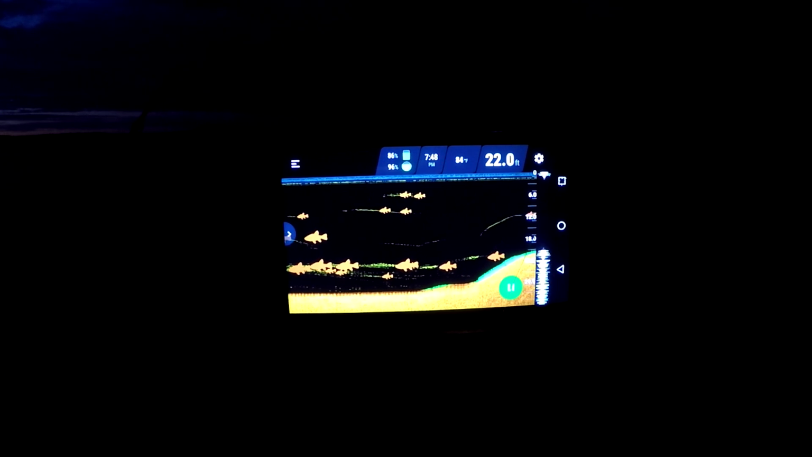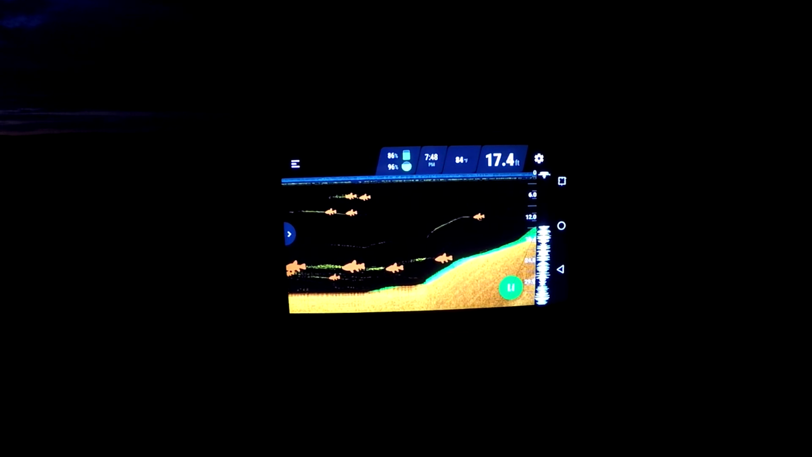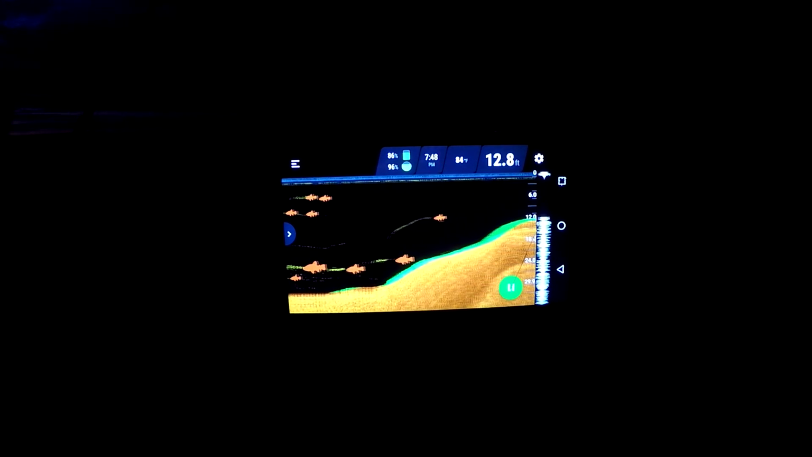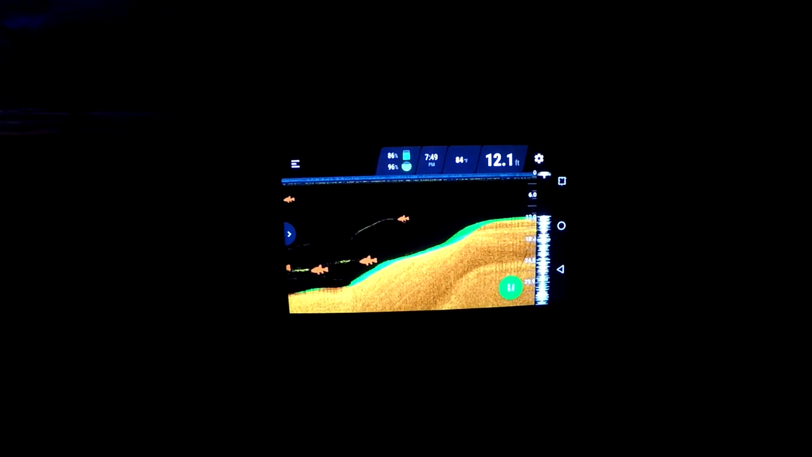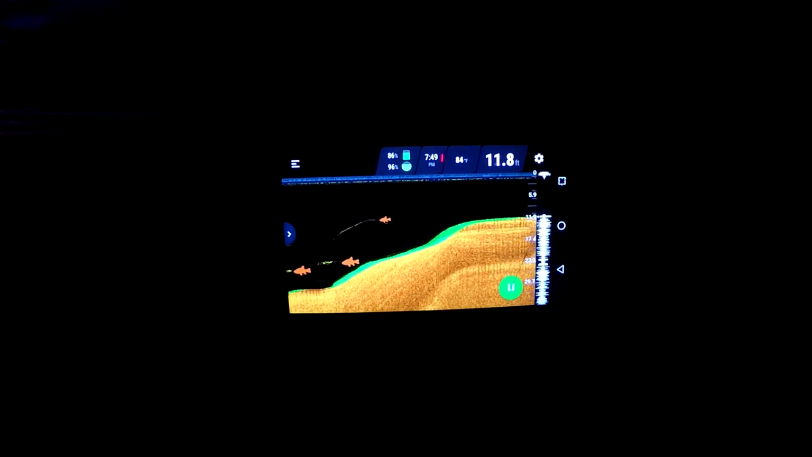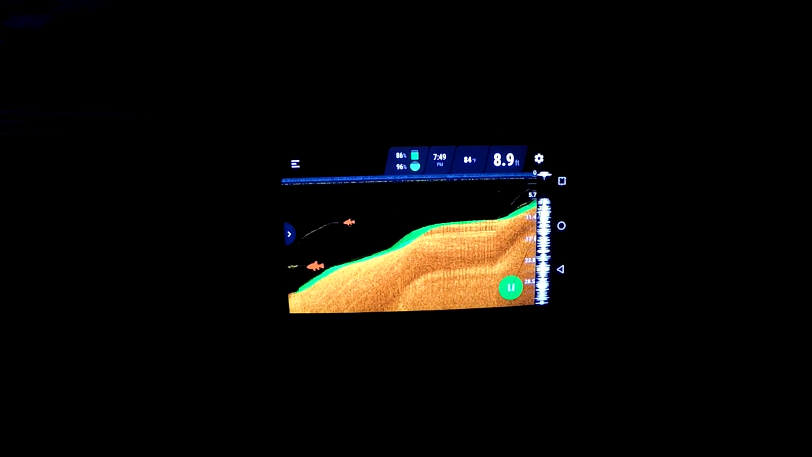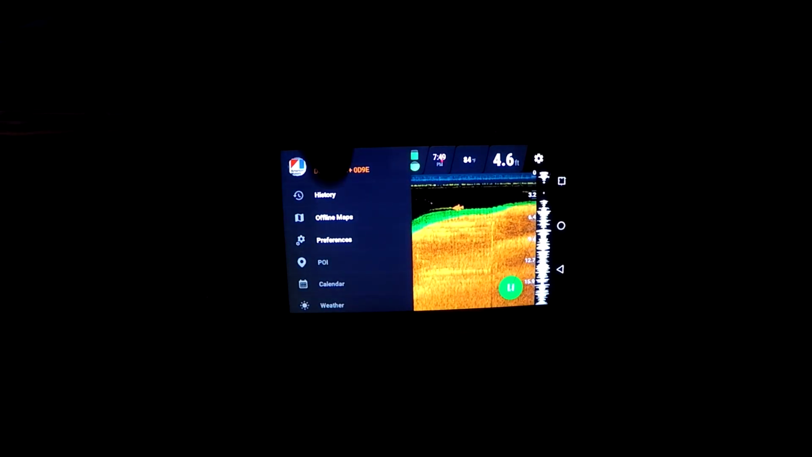So you can see all the fish. There's loads. Look at that. That's insane. I should be fishing, not playing with this thing. You can totally see the contours. We're still, I think, 16 feet above a pool, so this green is more likely trees and bushes.